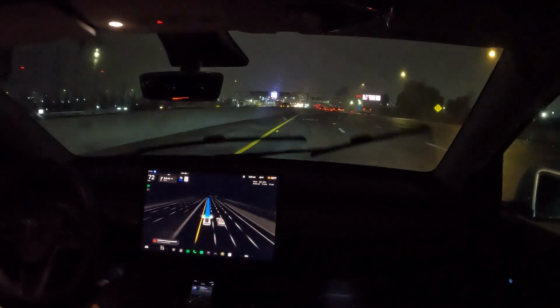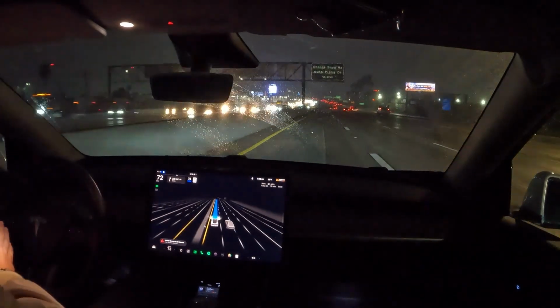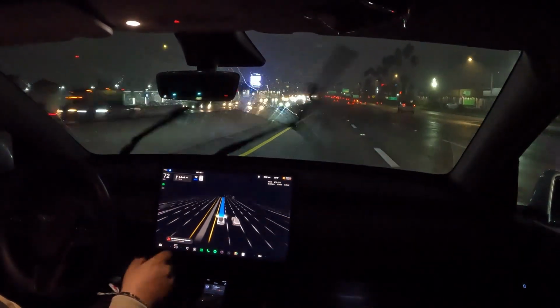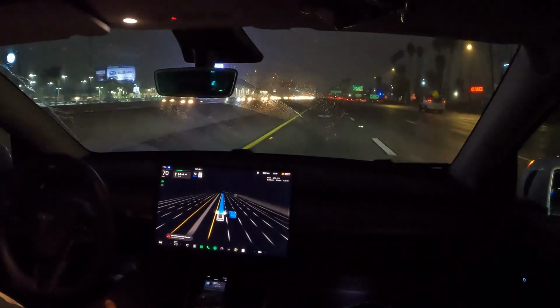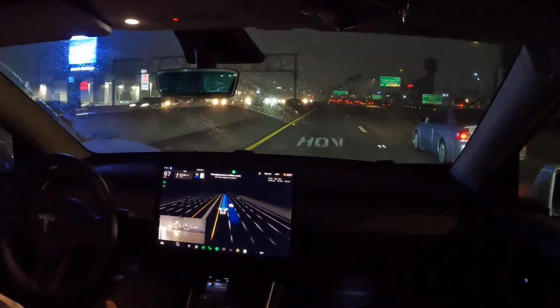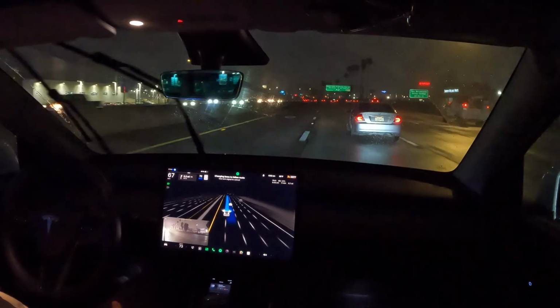Our exit is coming up in about 2.6 miles. And we're still in the farthest lane on the left, so we do have to get all the way over to the right for our exit. Seems to be slowing down. There you go, we're starting to switch lanes. Smooth.